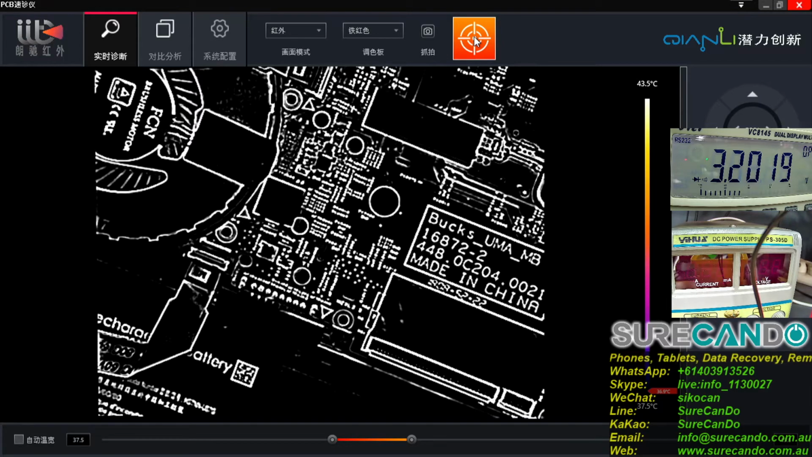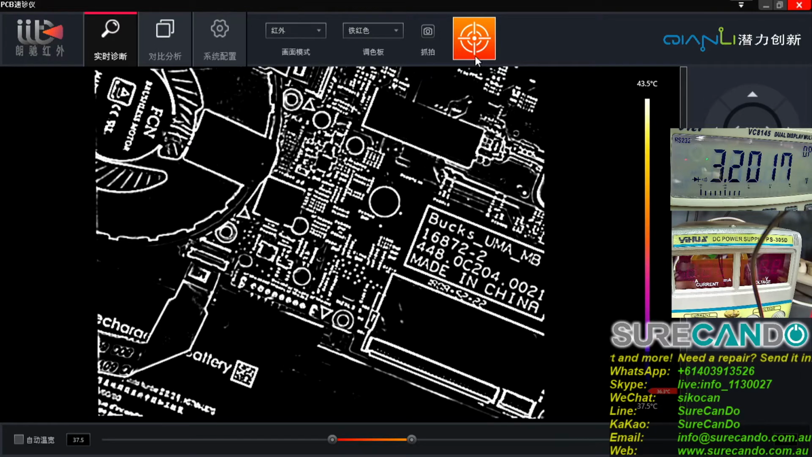So this is an interesting scenario. I'm going to now plug in the charger with the battery connected. There we go. And we should see the BQ737 start to work. I'm not sure if that's normal behavior, as it is charging the battery at the moment. It is an orange light on the charger.